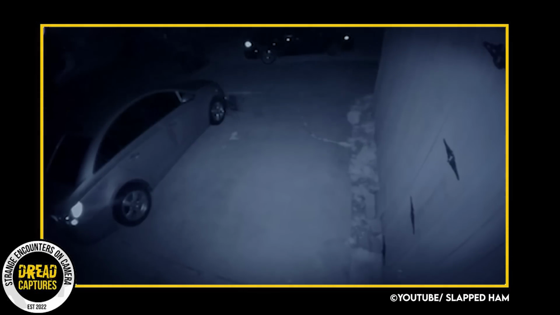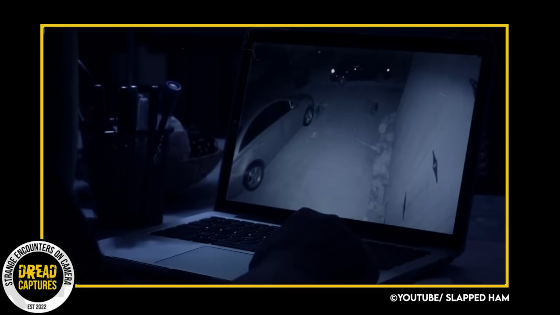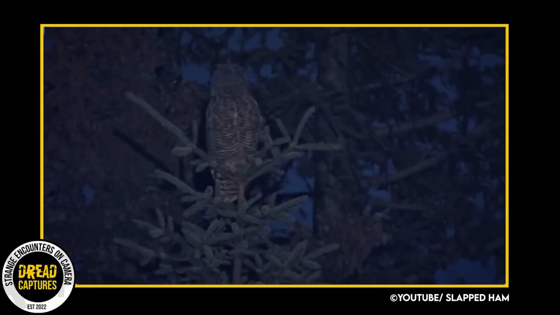The creatures have an unusual shape with extremely small legs that cause them to waddle as they explore the driveway. Due to being entirely in the shadows, it is impossible to distinguish any specific features. Viewers on Reddit have speculated that the creatures could be something as simple as large birds or even owls. However, some are uncertain about this suggestion.